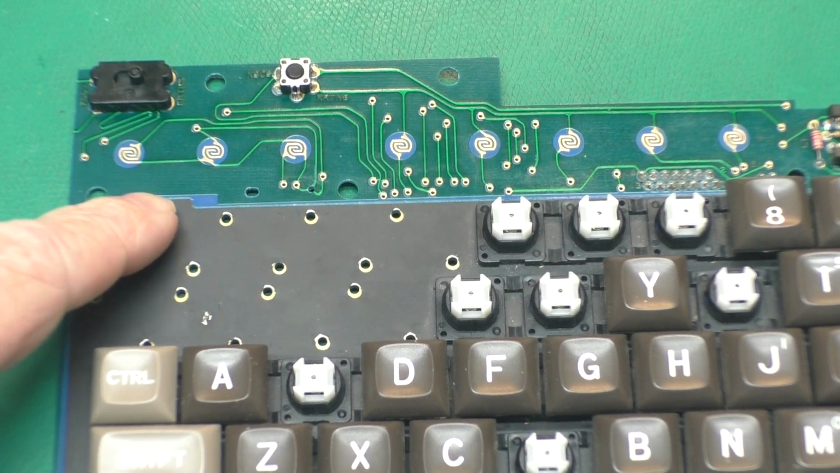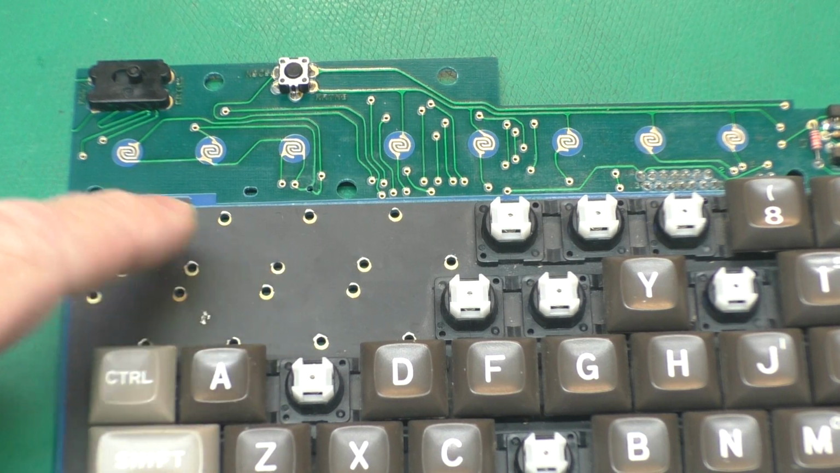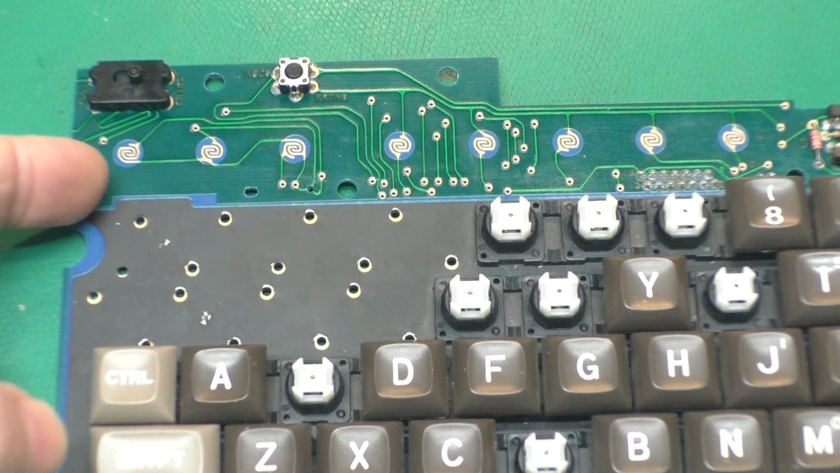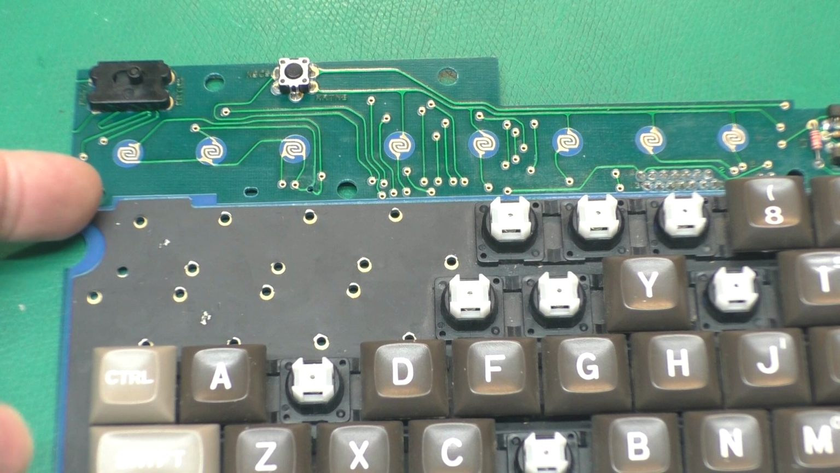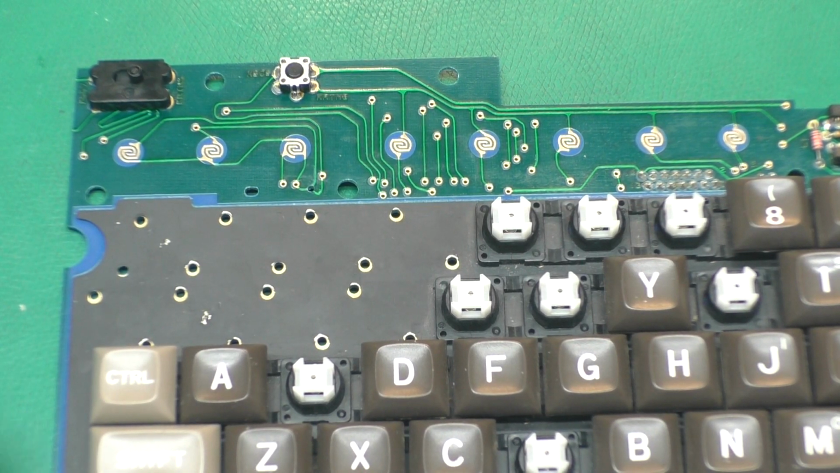Because the spacing between this black membrane and the PCB is, you know, only maybe 0.005 of an inch or something. There's another clear piece of plastic between them. So I don't know, maybe that was a defect from the factory that got worse over the years. It's kind of an odd thing.